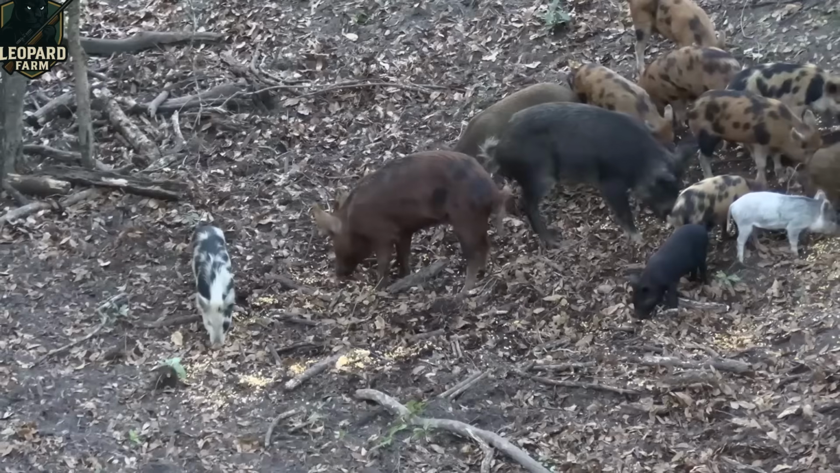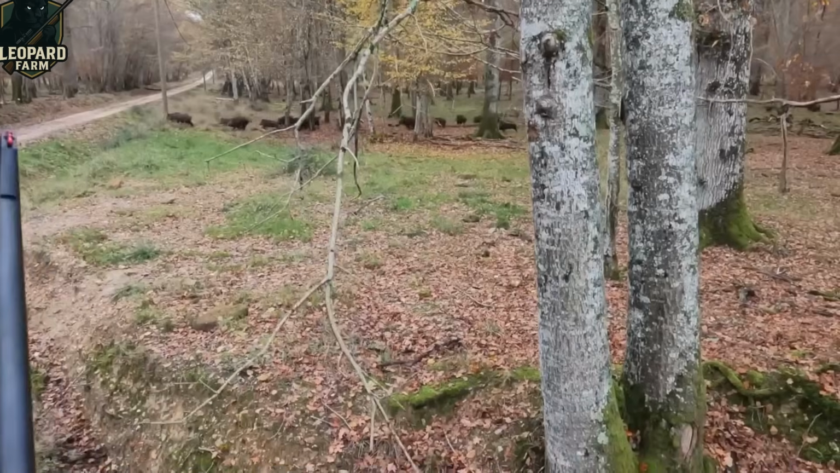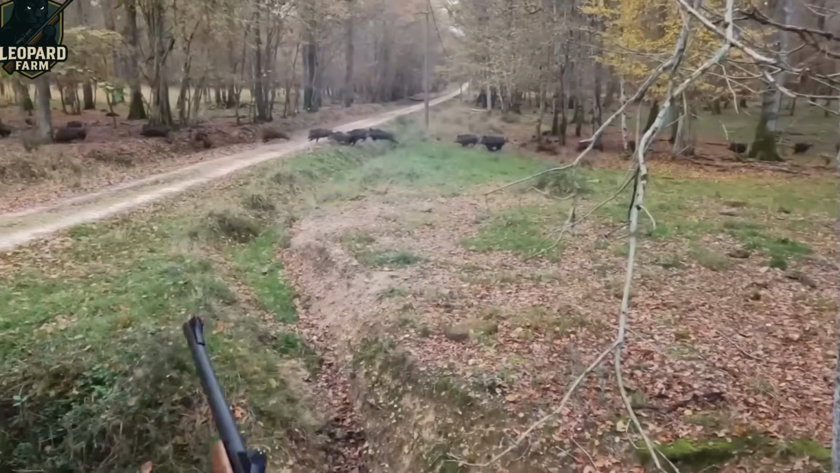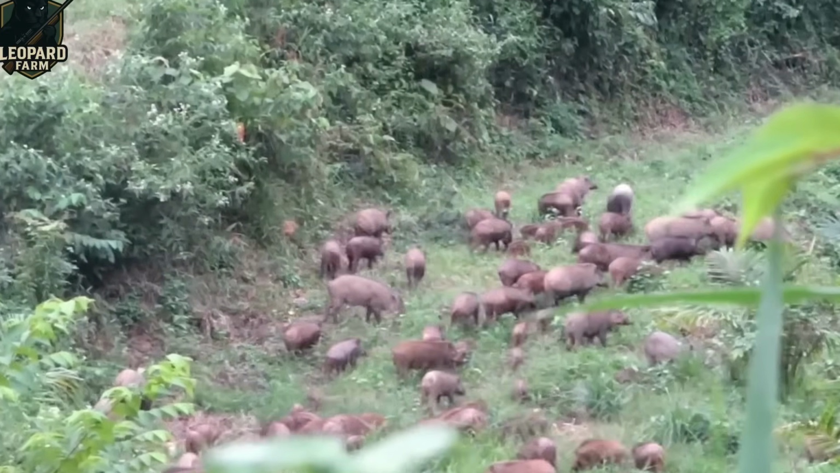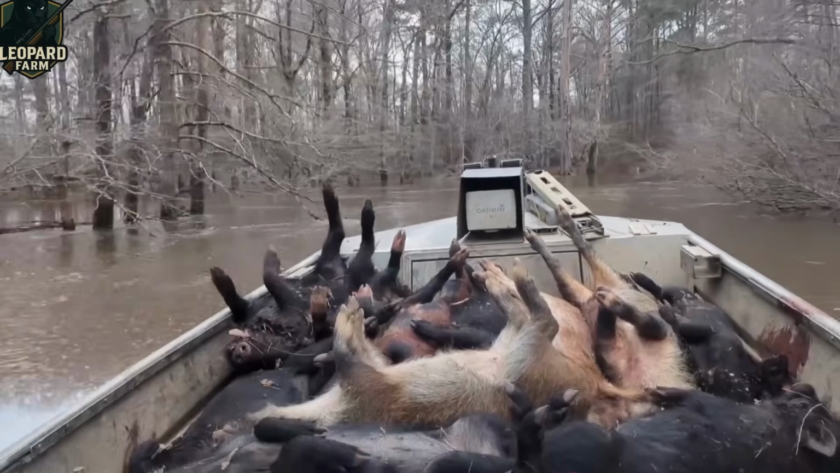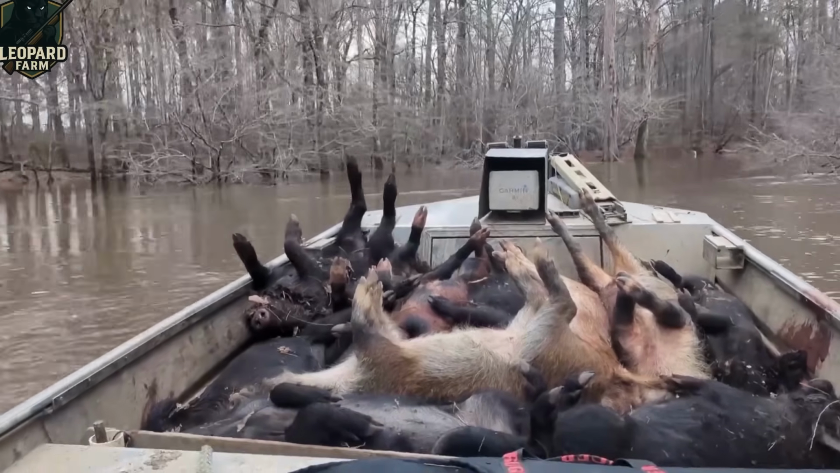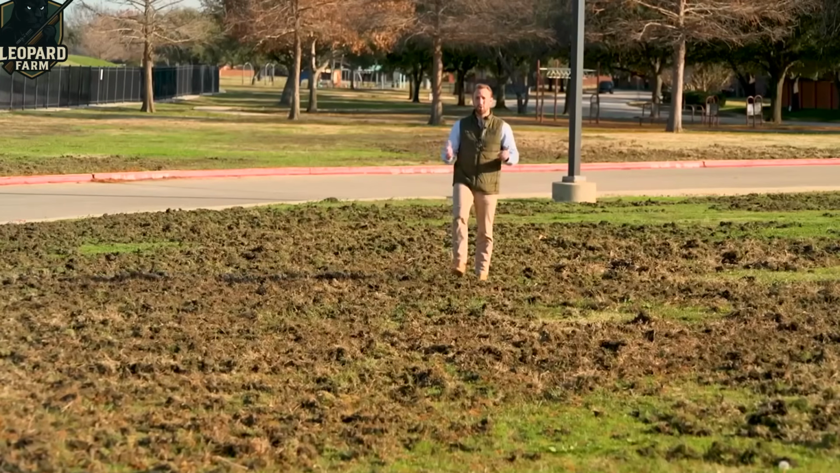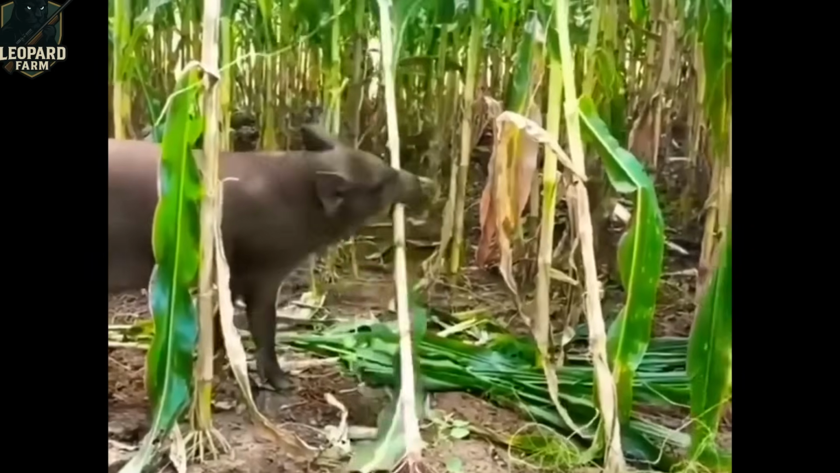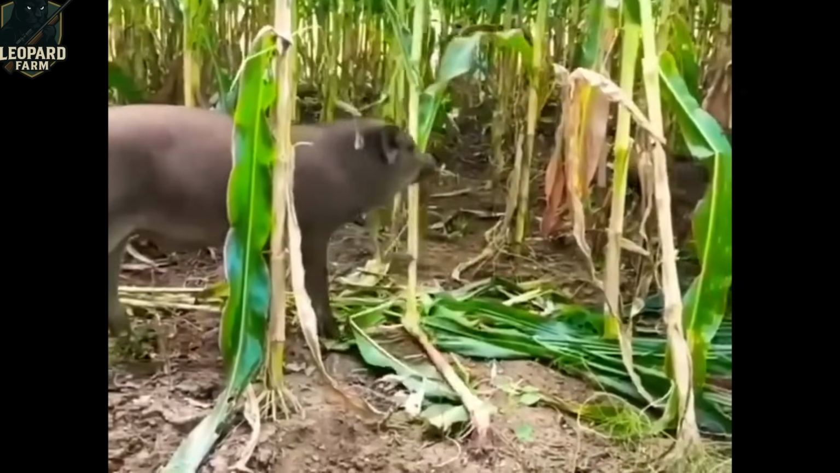These past couple of weeks have been a wild ride, to say the least. Our community has been hit hard by a surge of wild boars tearing through our fields, wreaking havoc on the crops we've worked so hard to grow. From sunrise to well past dusk, we've been pulling shifts to protect our land. Enough was enough, so we made a bold move. We put together a crack team of hunters to patrol the fields, track these beasts, and take them head on.